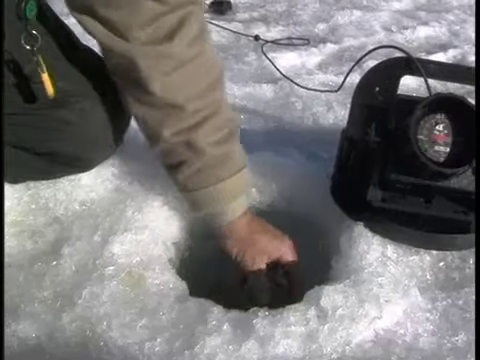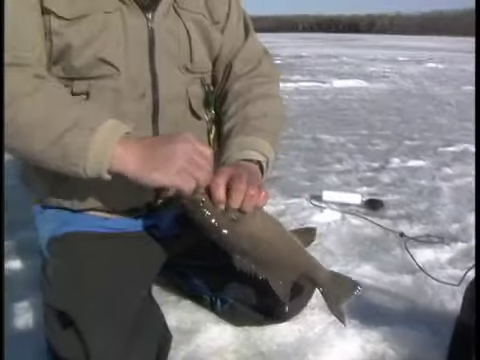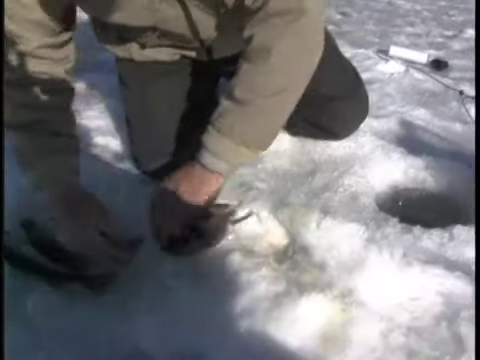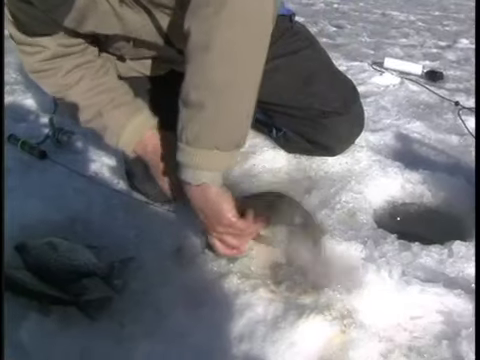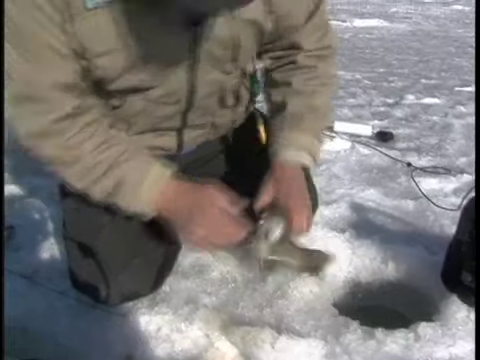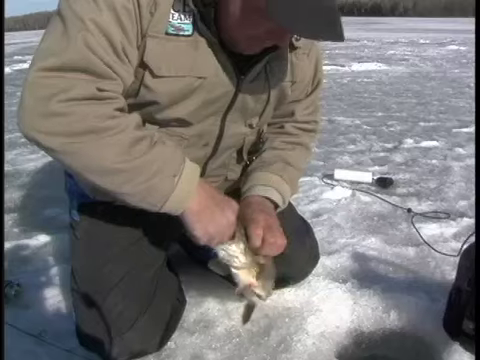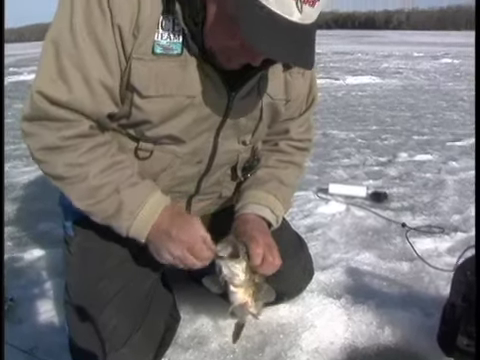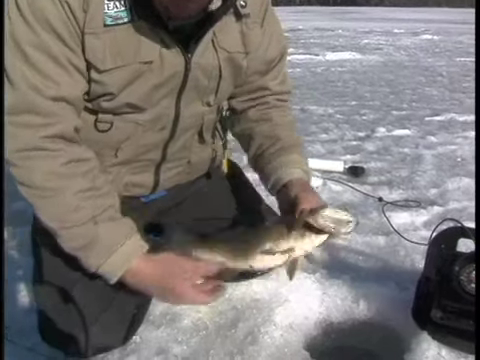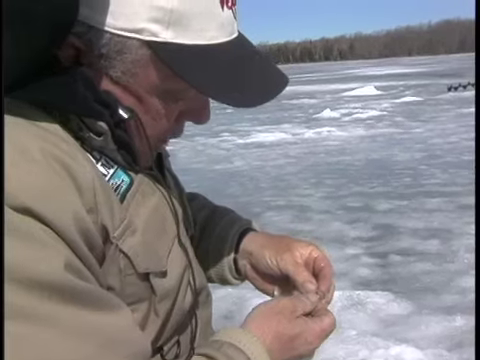I can't get a hold of him. He won't open his mouth. I'll just have to grab him. Another one of them smallmouth bass. Big, I can't even get a hold of him. Come on. Boy, these bass are tough. There we go. Get that jig out of him. Gee, that's got to be 2.5 pounds. Nice fish.